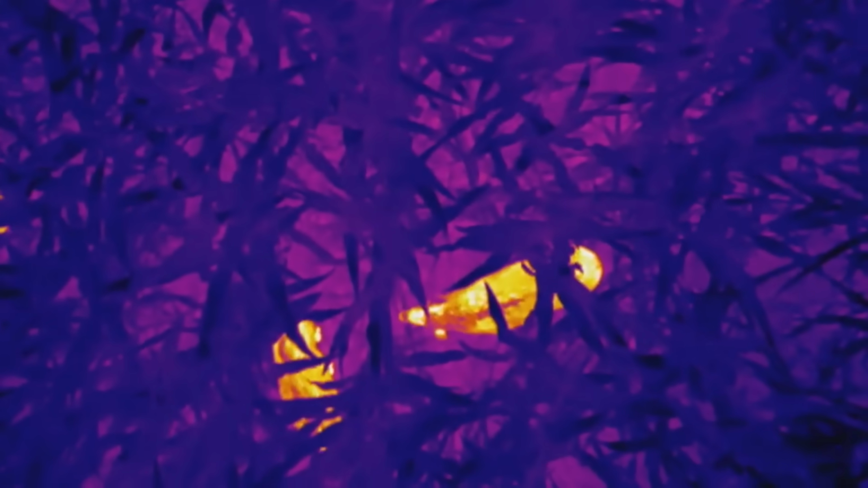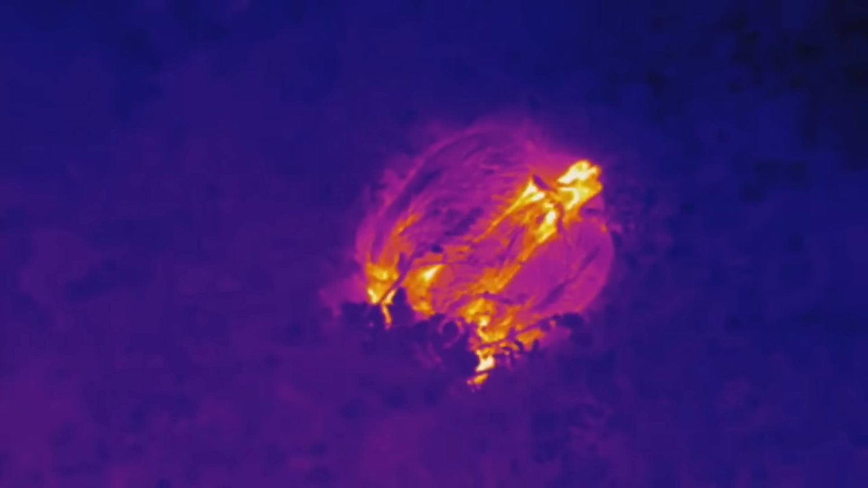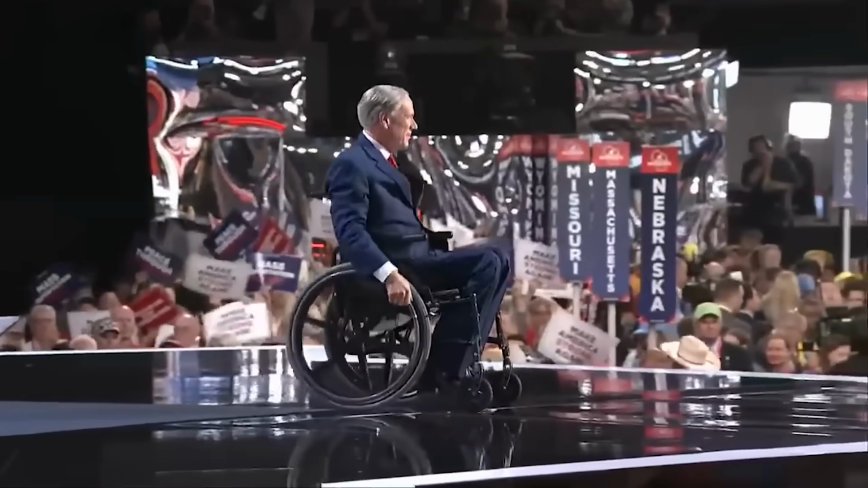43 heat signatures. That's what the drone pilot counted on his thermal monitor at 2 in the morning, sitting in a truck a quarter mile from a South Texas peanut field. 43 feral hogs, glowing white against the dark soil, tearing through a crop that a family had spent months growing. 18 minutes later, 47 hogs were down, and the drone above them never fired a single shot. It couldn't. Under Texas law, it's not allowed to.